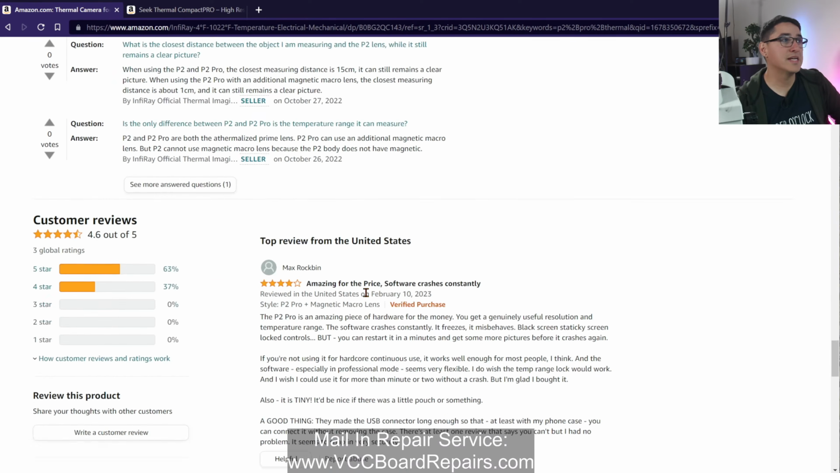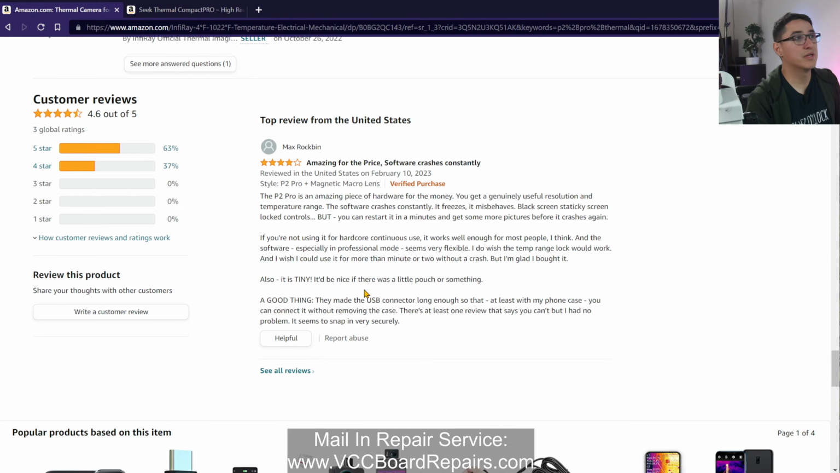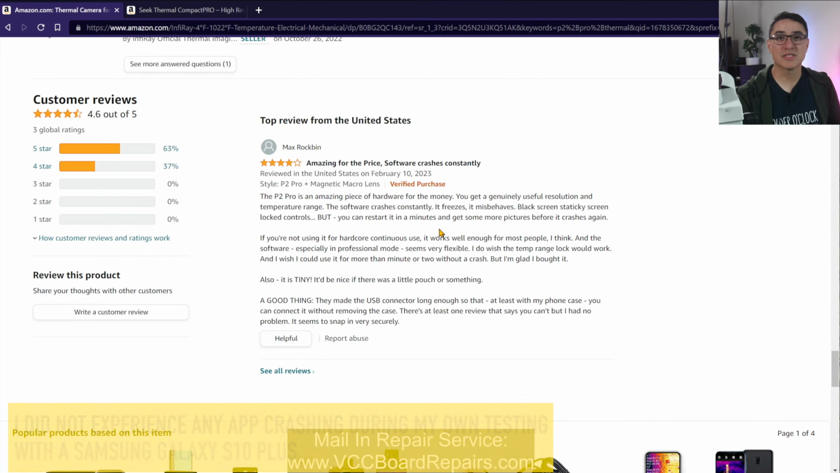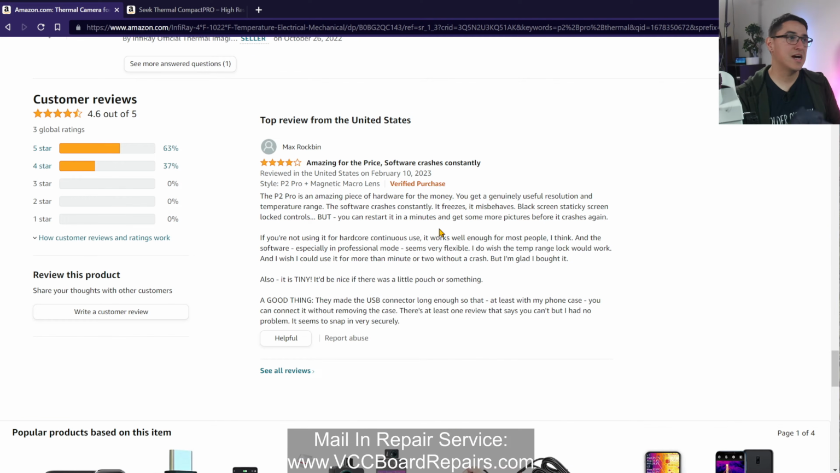And another thing is the app. Now you can see here one of the reviews says that the software crashes constantly. That's a really bad sign. That means the app development wasn't that great. Now my Seek Compact Pro app has never crashed. It always works. It's very solid and consistent. I never have to mess with it. I just plug it in and it's ready to go.